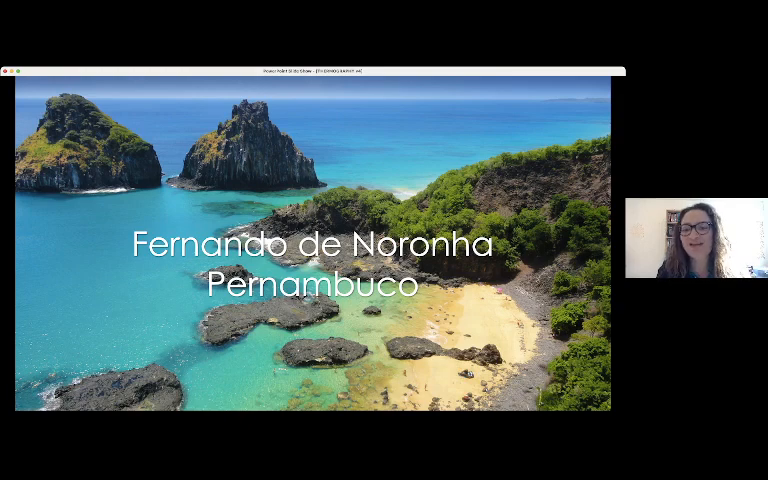Here we have another beautiful touristic point in Brazil. It's called Fernando de Noronha. It's an island in Pernambuco. Very, very, very beautiful.